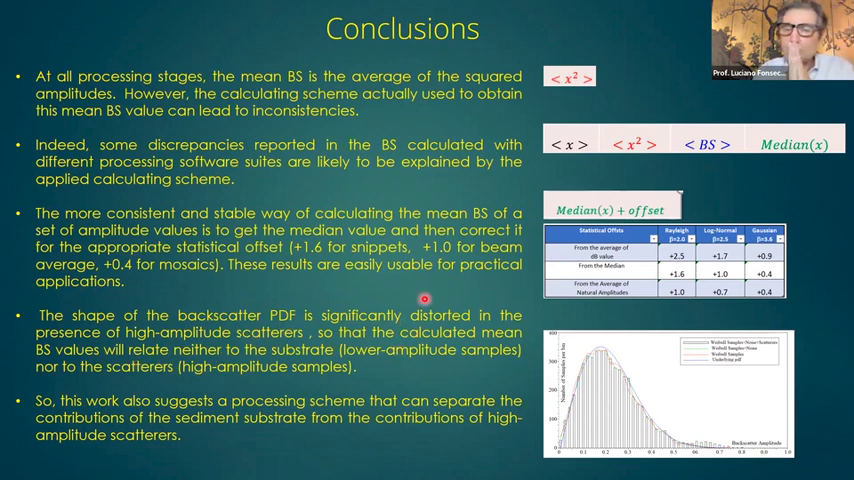If you take the average backscatter in the presence of high amplitude scatters, the average that you get will relate neither to the substrate nor to the scatters. It will be something in between, from which you can't draw any conclusions.